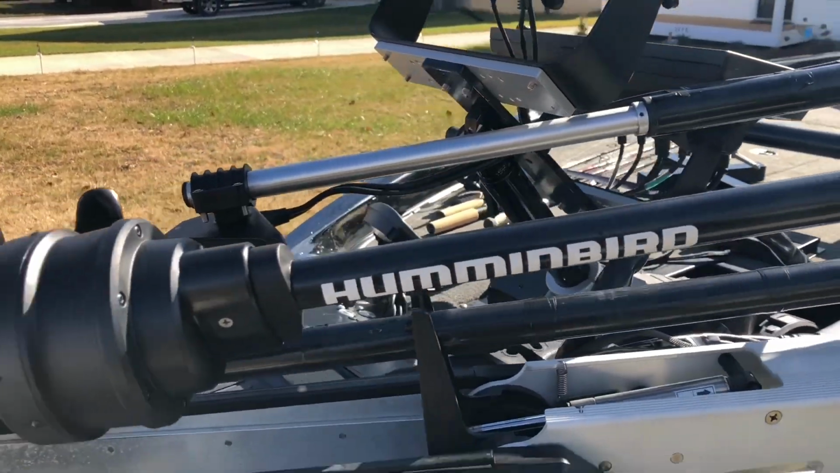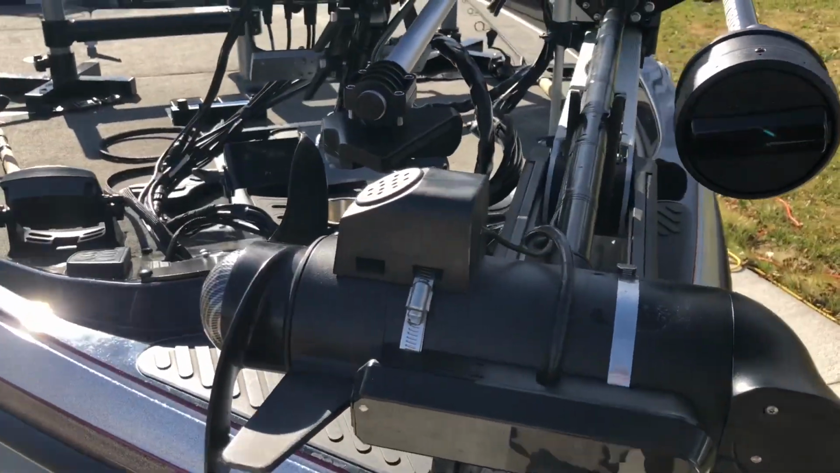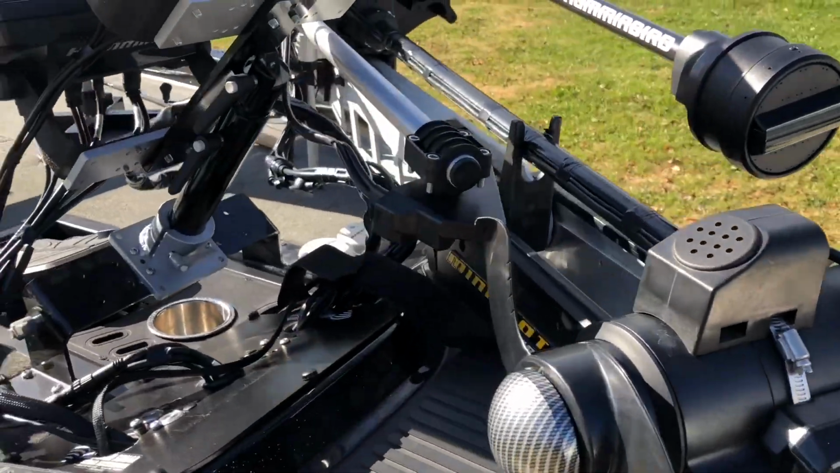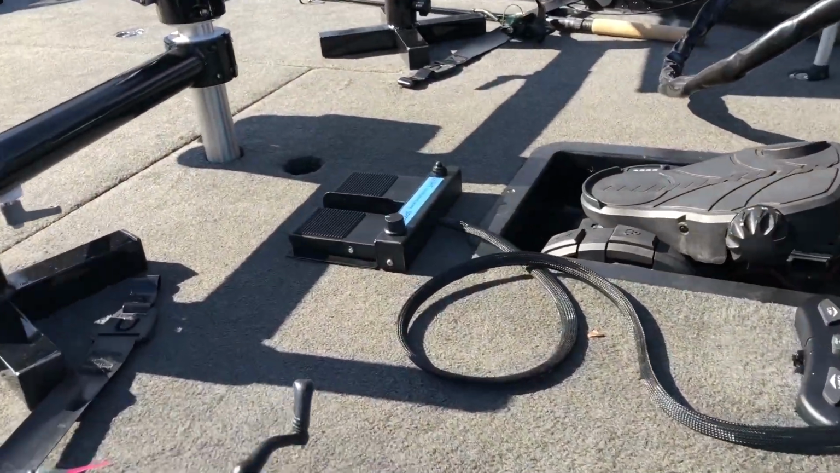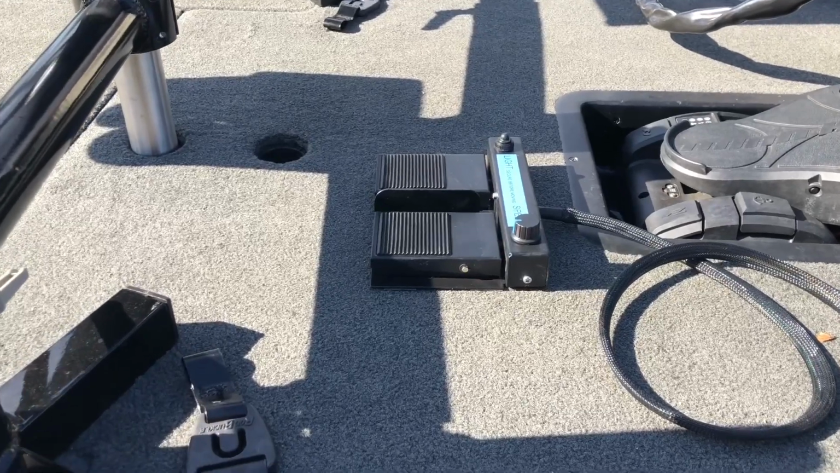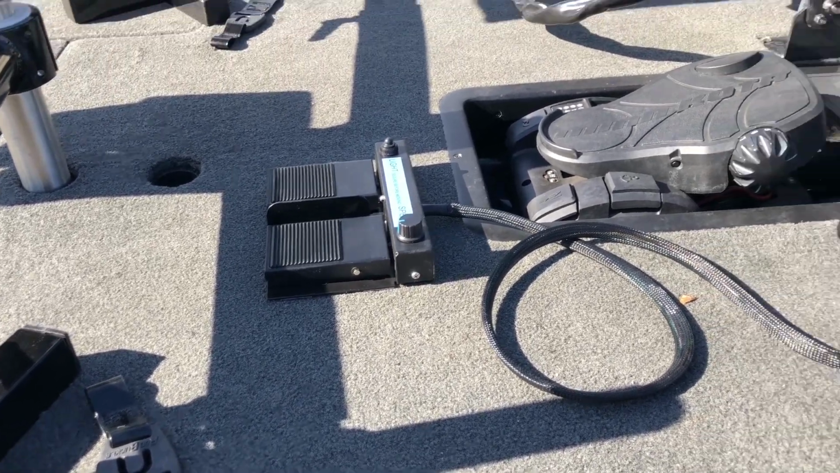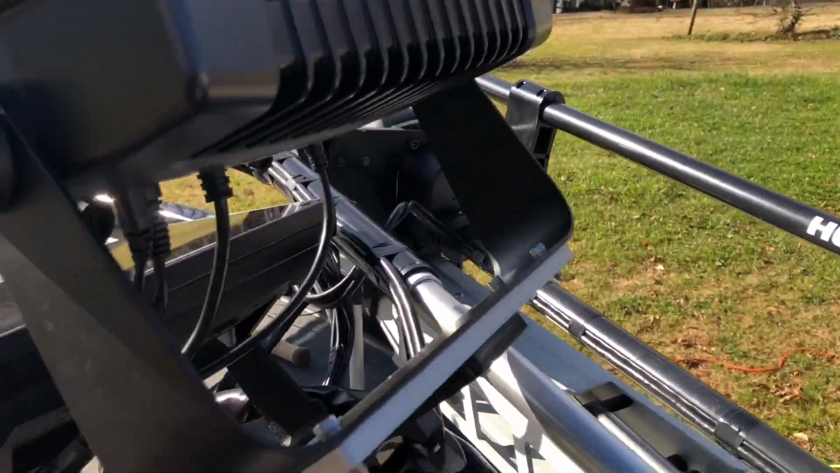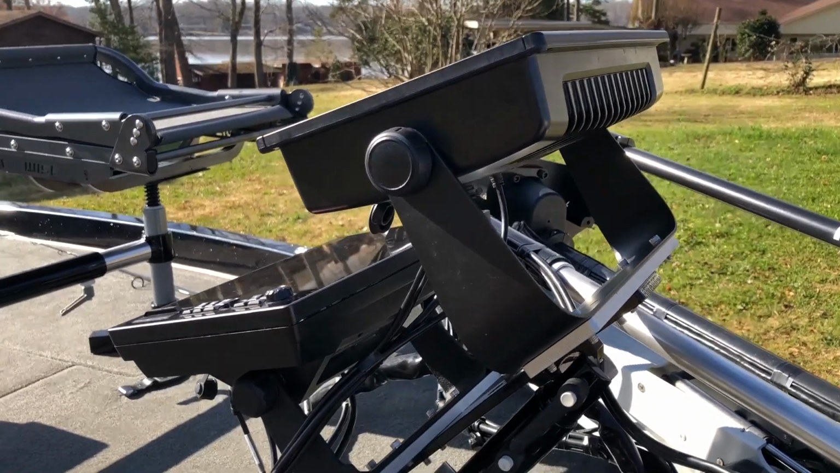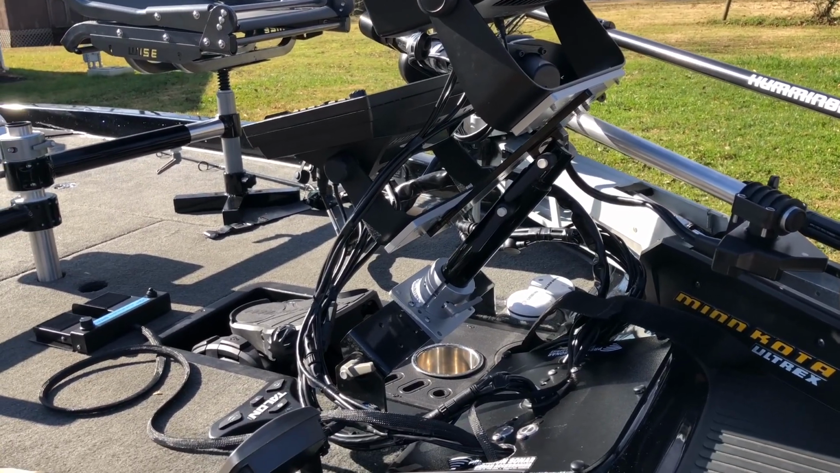Got a new item that I just put on the boat yesterday that I wanted to show you. I've got an electric Livescope mount that mounts to the side of the Ultrex, and I'm going to try it out today. This is one really neat thing about the double seat, about his electronics mount.